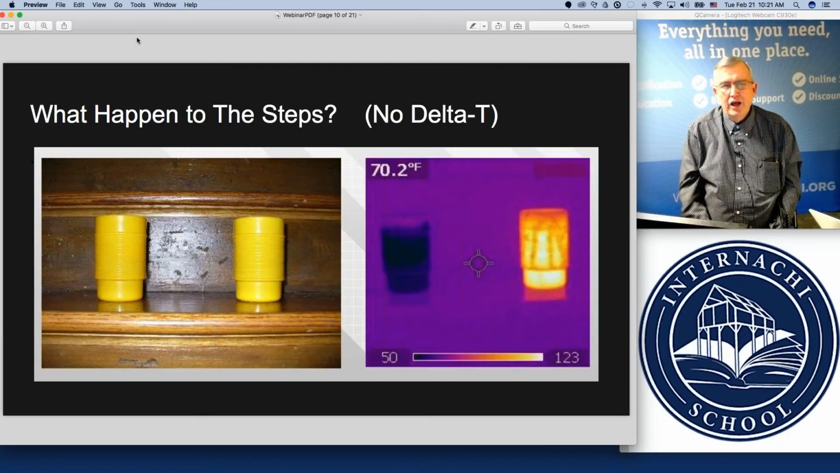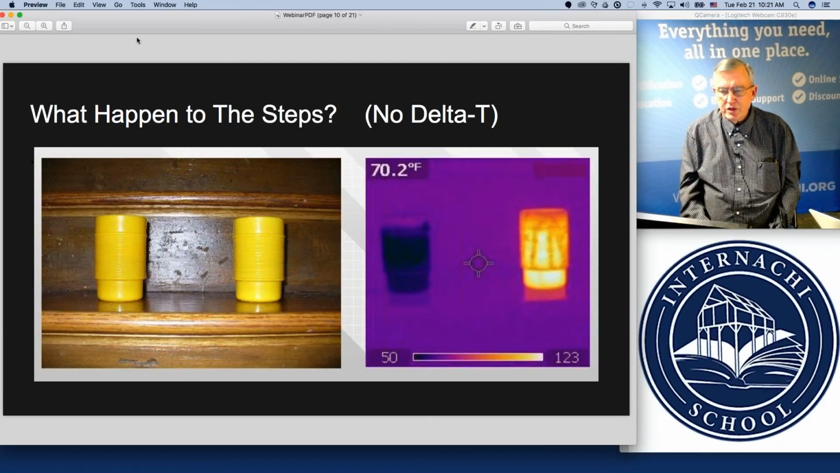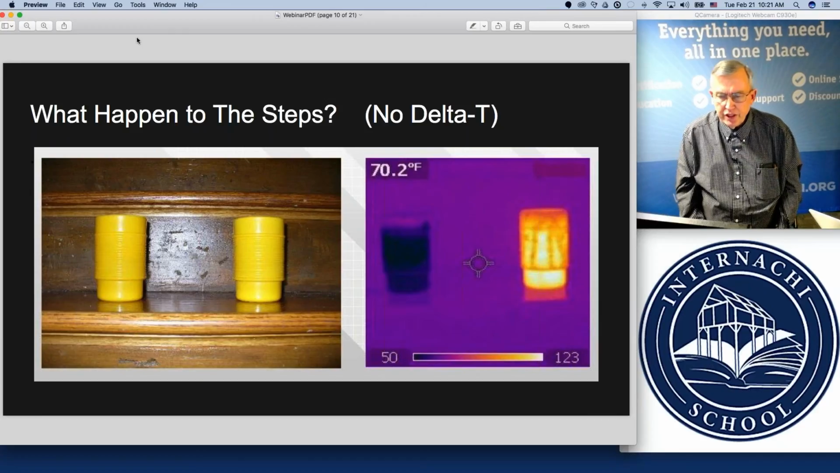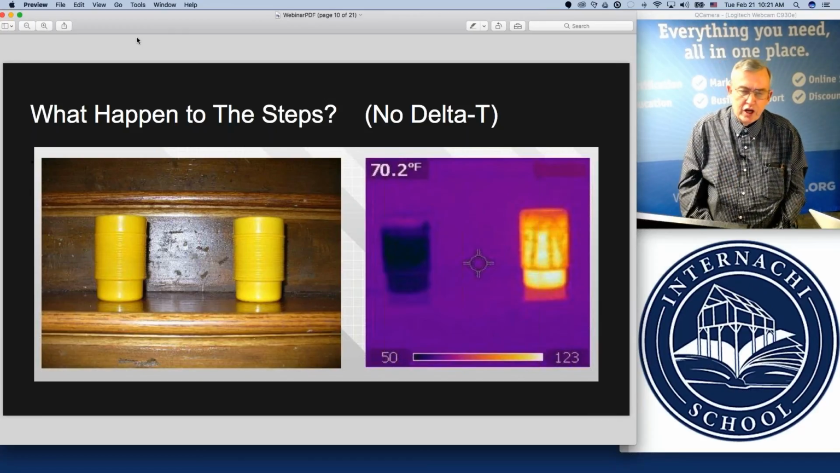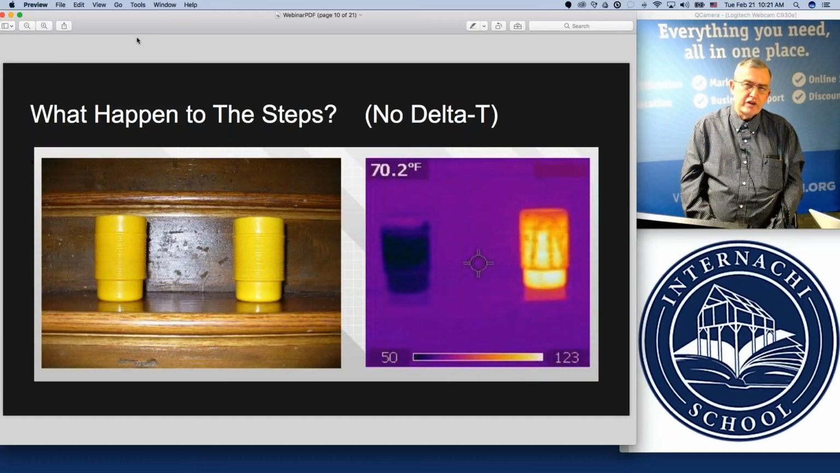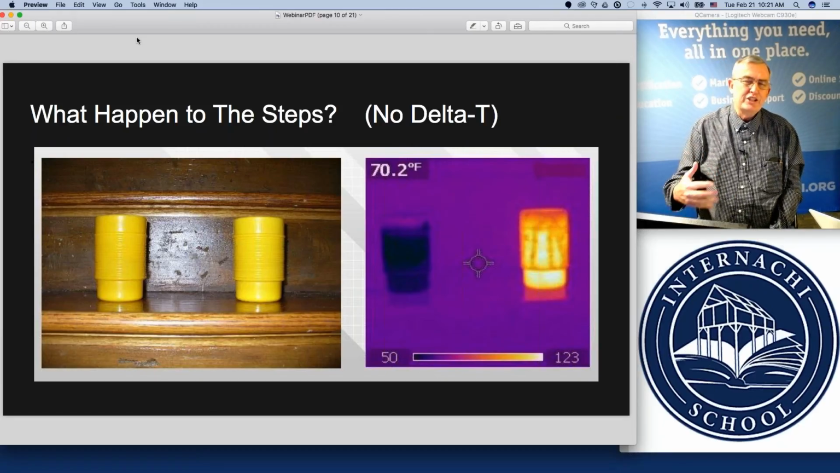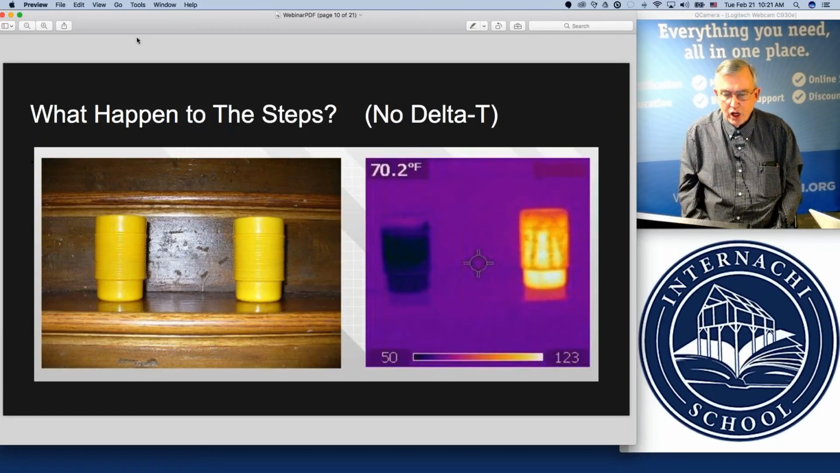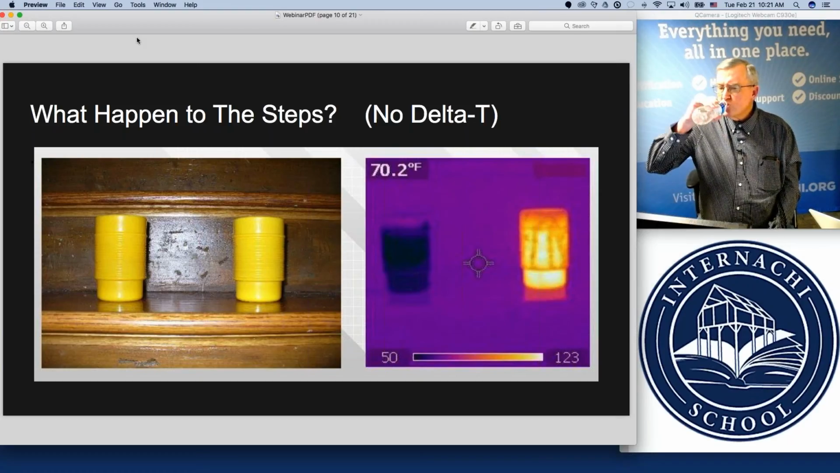See, and that's what we take time to cover in our class, some of the different aspects and variety of ways that you can bring subsurface temperatures to the surface so that your camera can see it, and then you can begin the verification process and trying to discern what is it that you've actually found below the surface with your infrared camera.